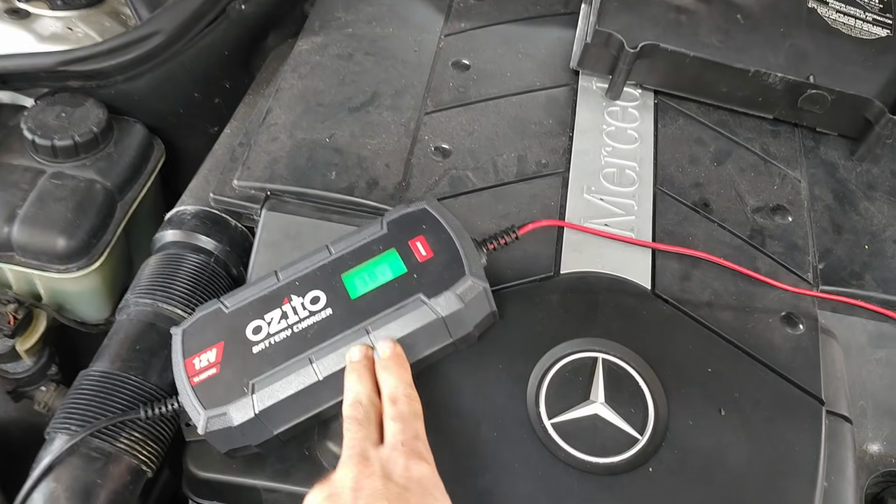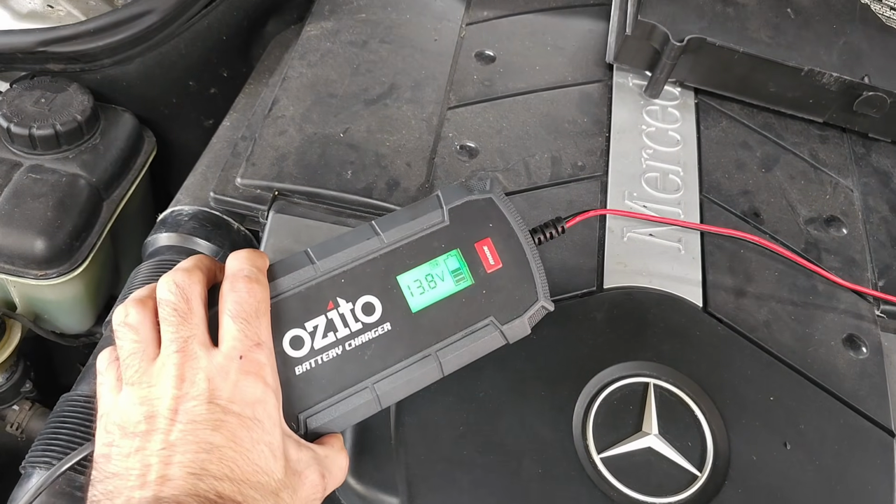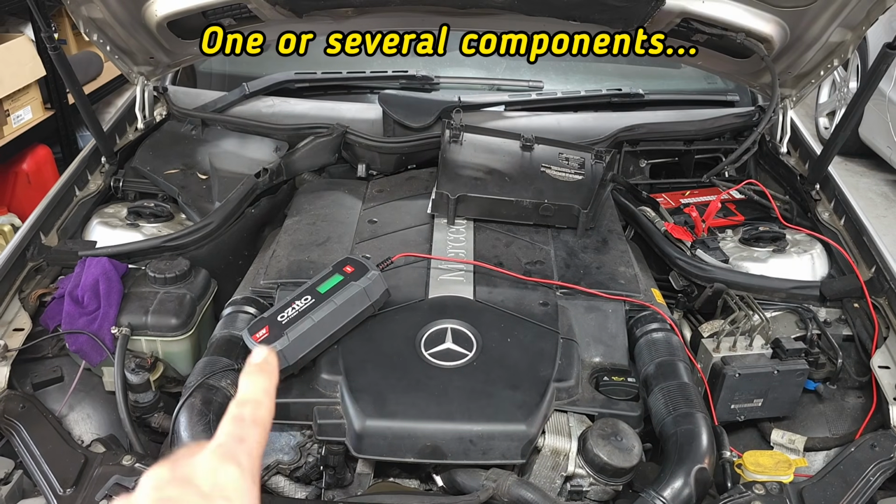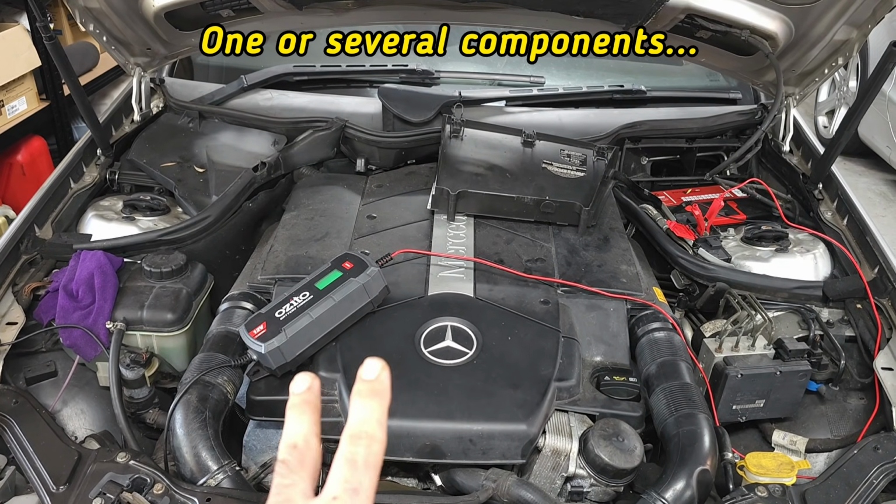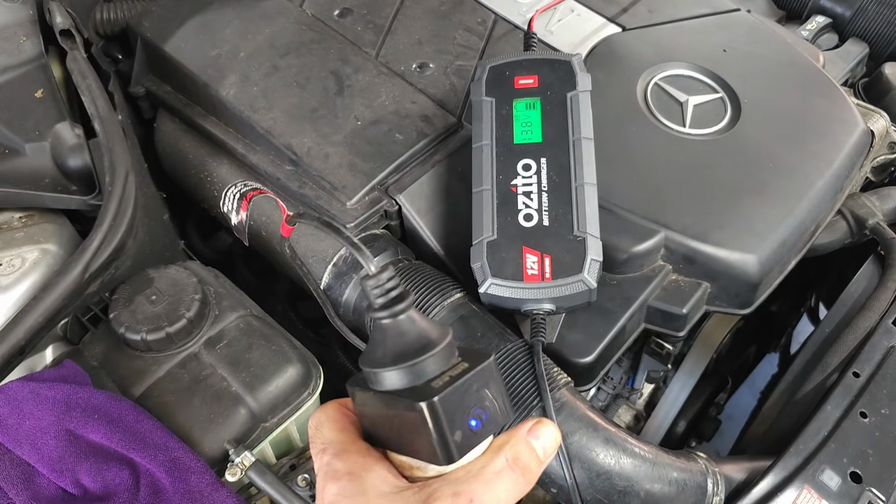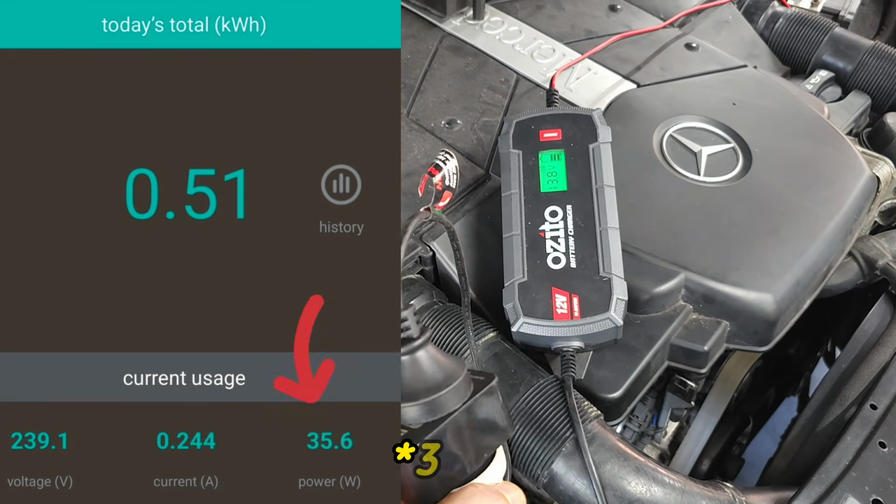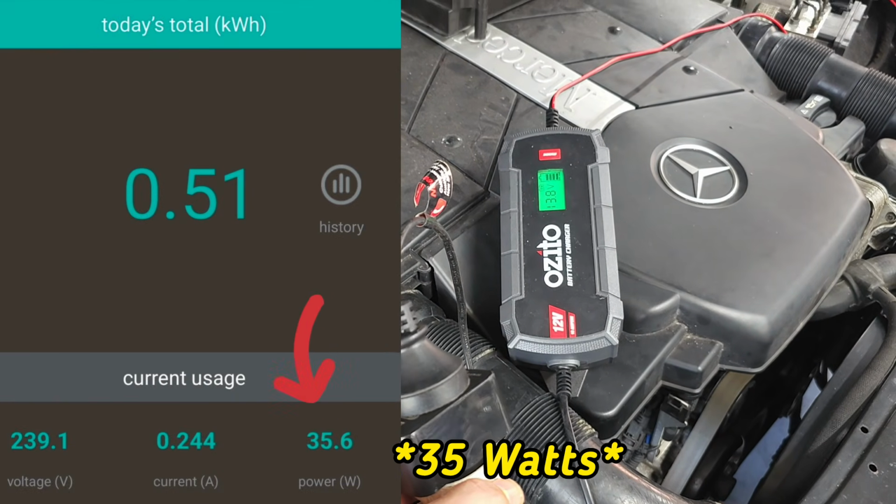The brand new battery on this car died after 2 nights of sitting idle, and I had to attach a charger, and that charger has been charging the battery all the time. So it's very obvious that one component has been drawing 35 watts of power all the time. I have had this smart meter attached to this charger, and I know it has been drawing 35 amps according to what you see on the screen.